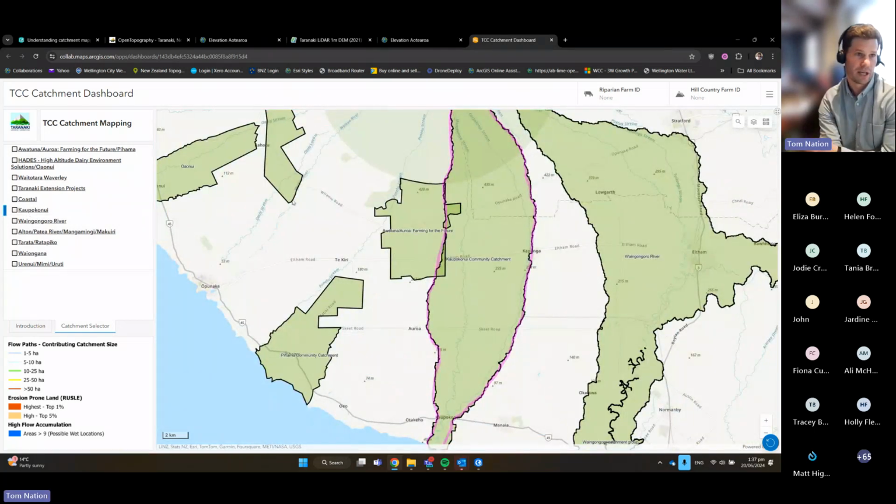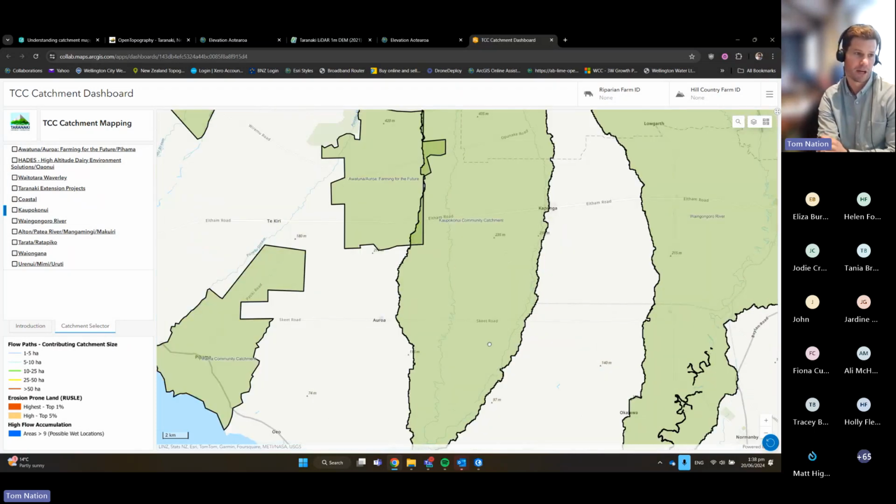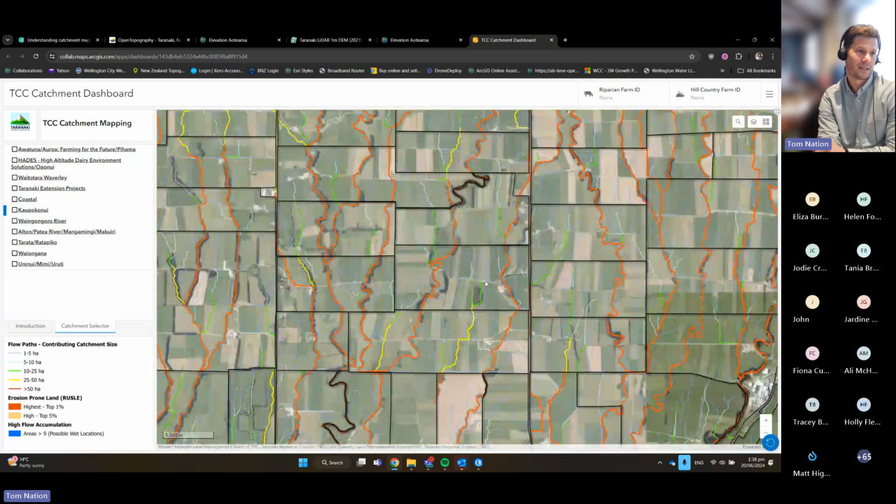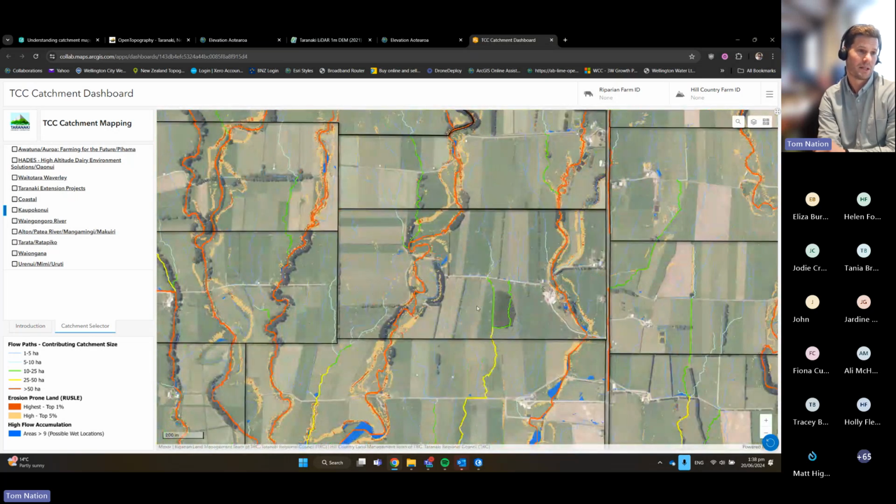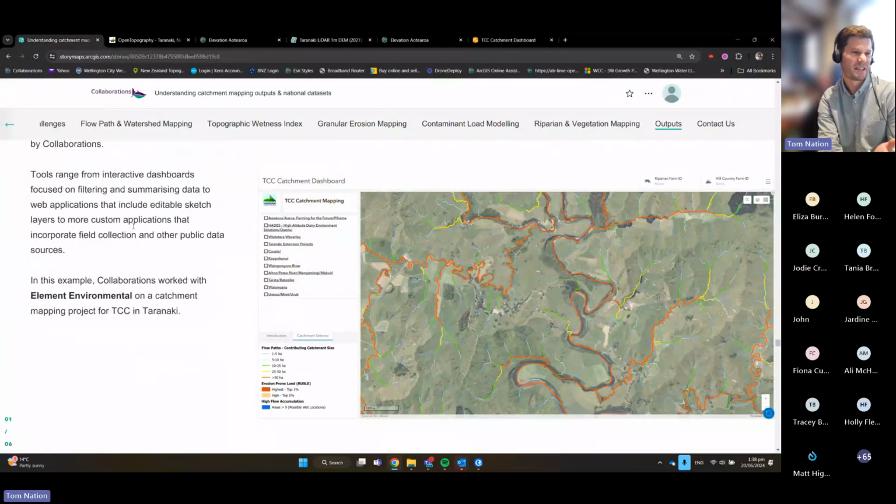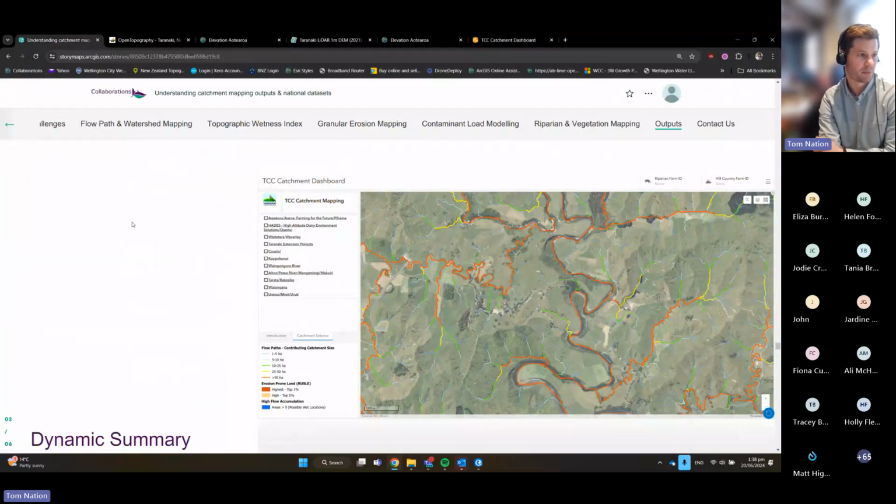Up here in the top right corner, you've got some information about zooming in on farm IDs. Now, I won't zoom into anyone's specific farm, but if I zoom in the middle here, you'll see all of the mapping is available. And as you zoom in a bit further, we've got some of the TWI, the wetness index, some of the erosion-prone land, which is really, really useful. That's an example of a dashboard that can be available.